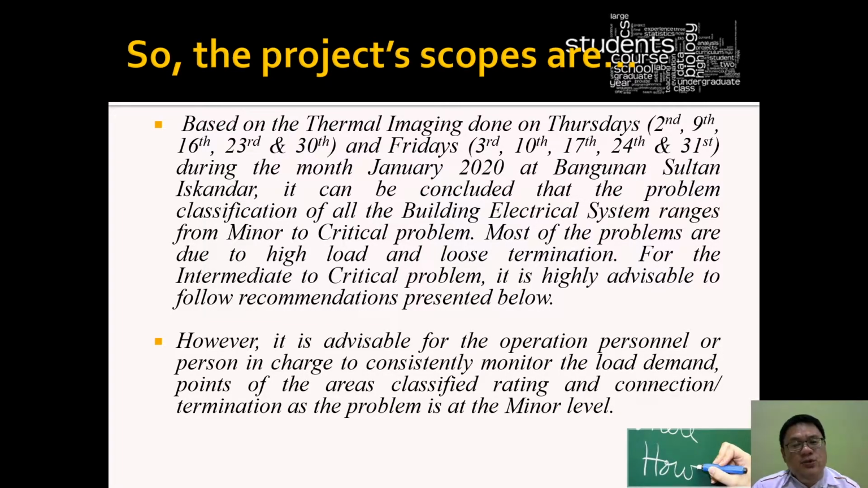Most of the problems are due to high load and loose termination of the cable connections. For the intermediate and critical problems, it is highly advisable to follow the recommended preventive measures. However, it is advisable for the operation personnel or person in charge to consistently monitor the load demand, points of area, classified rating, and also the connection termination, as well as the problems at the minor level and the major level.